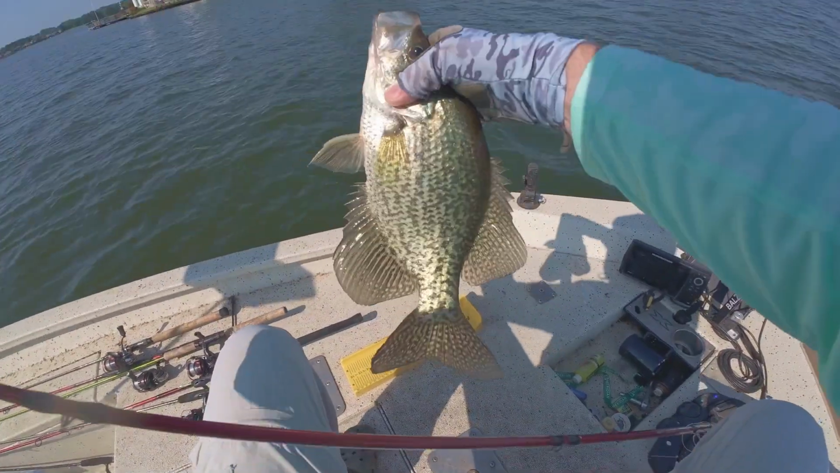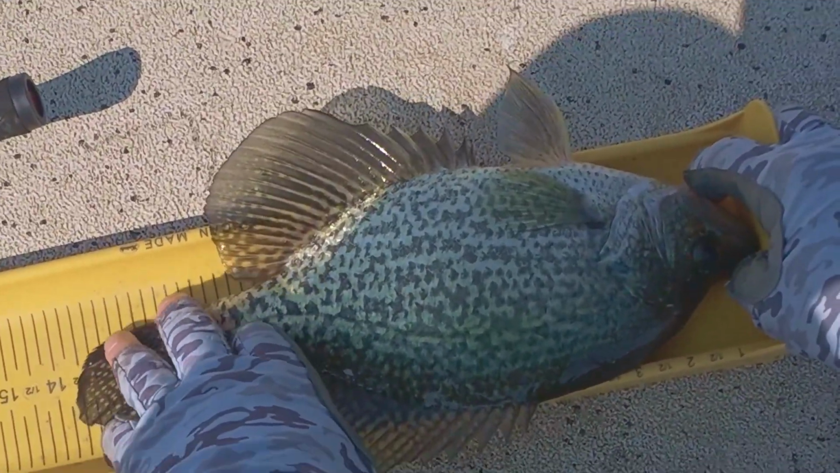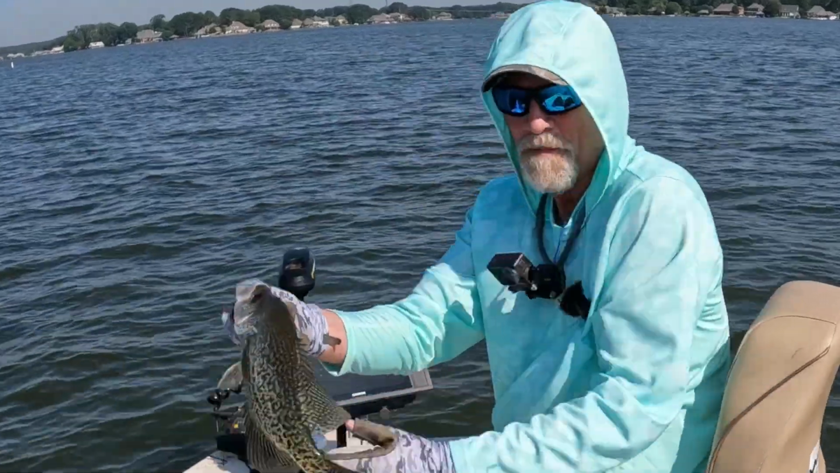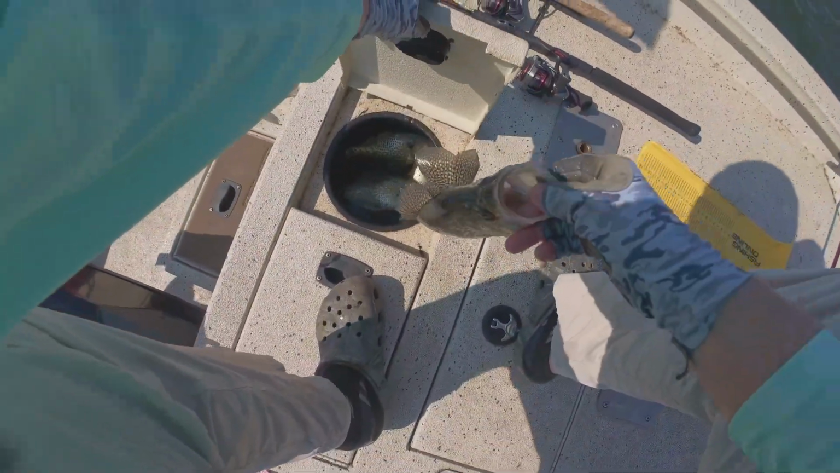Gosh. Look at that monster. Oh, that's a big fish of the day right there. 13 3/4. Black crappie, 13 3/4. Get in that boat, little dude.